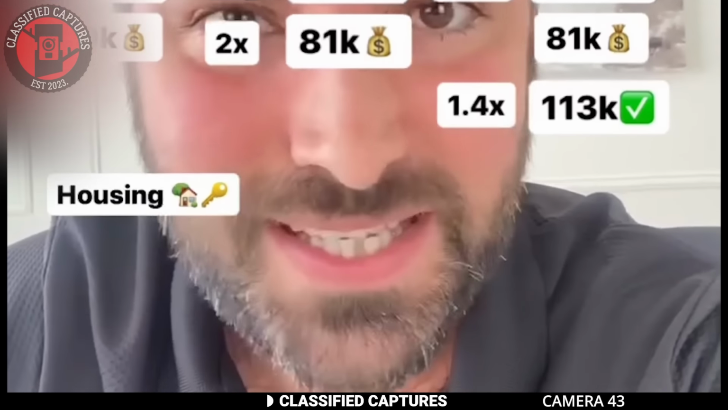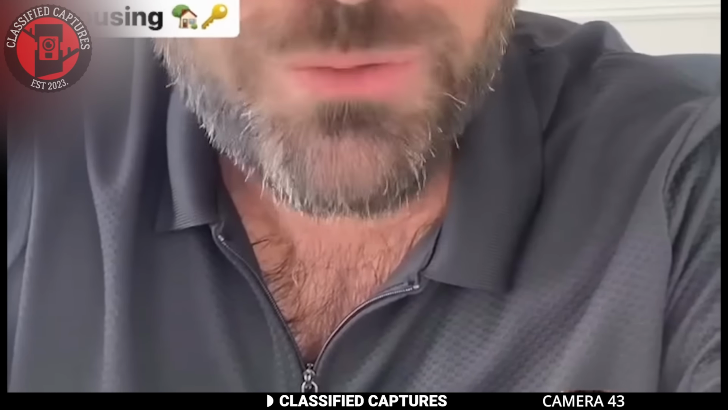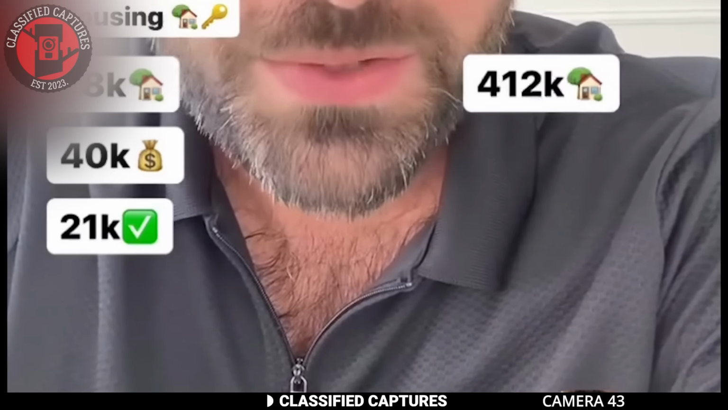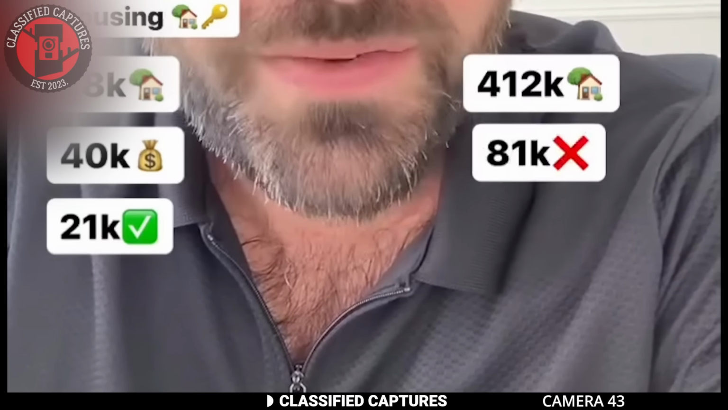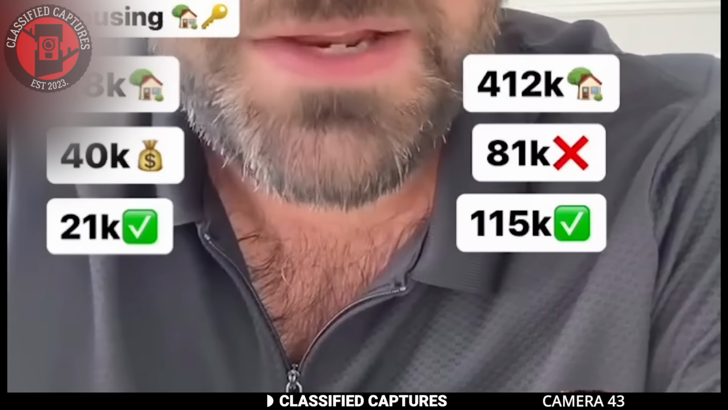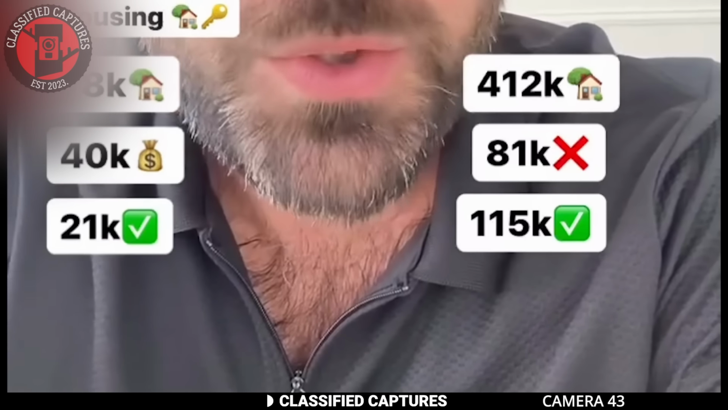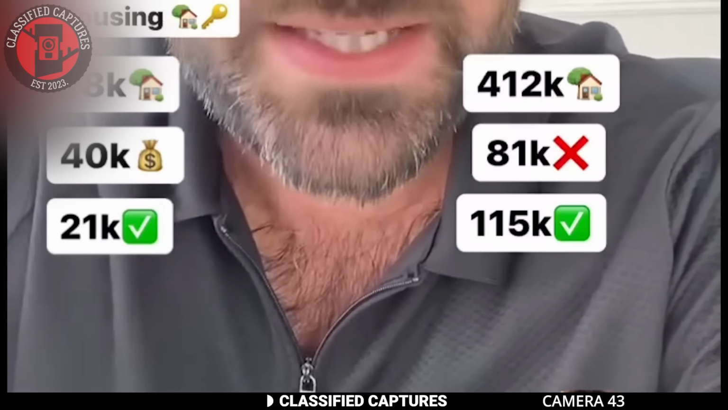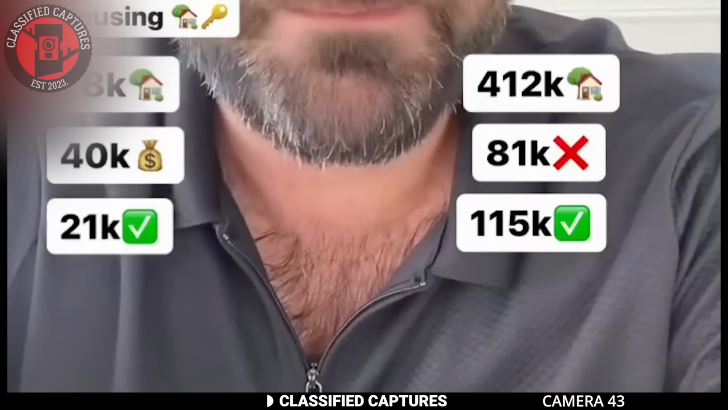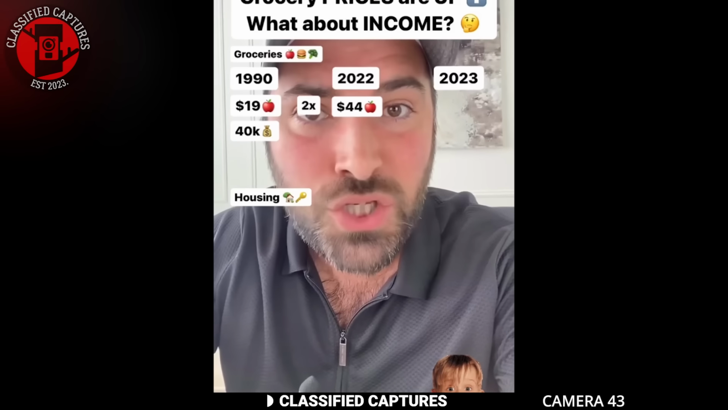And how funny is this? Look at the housing prices. The same thing. There's a pattern. In 1990, the average home was $78,000, median household income $40,000, and you only needed $21,000 to qualify for this house in the 90s. Fast forward to today, the average home sits at $412,000 in this country. The median household income is $81,000. And guess what you need to earn to qualify for this house? $115,000. It's the exact same thing as the groceries because everything in this country in the past 3 years has literally gone up anywhere from 20 to 60% except the income. It's insane when you think about it.